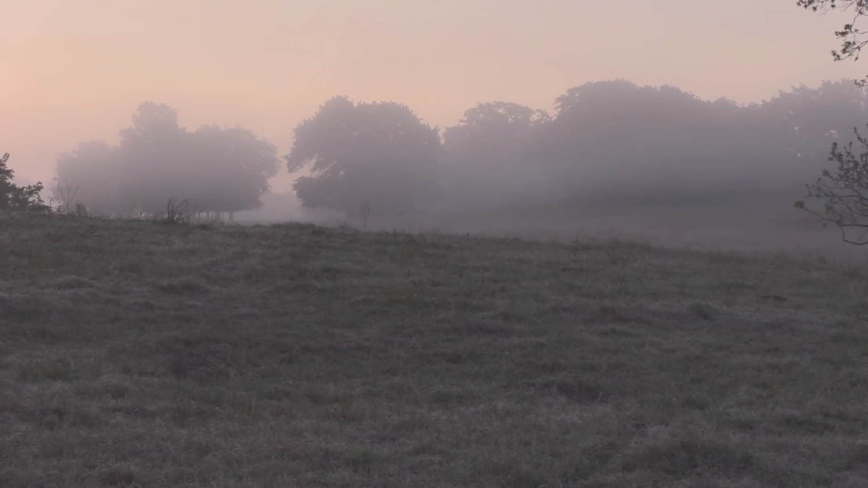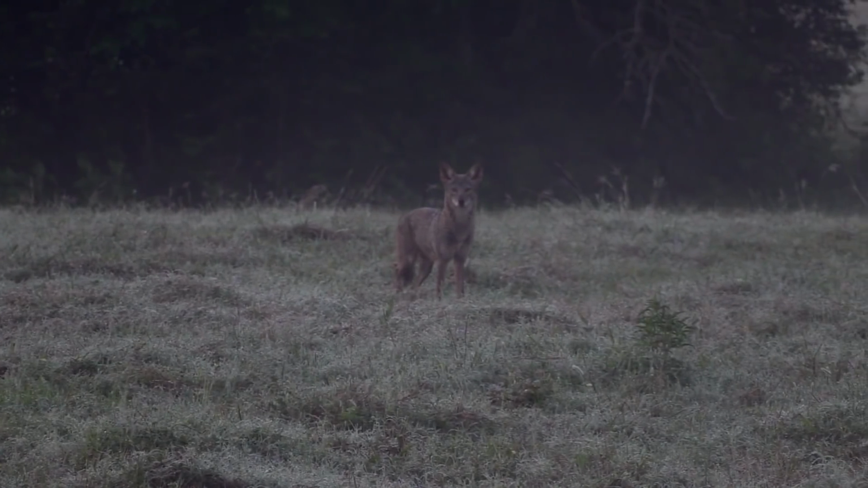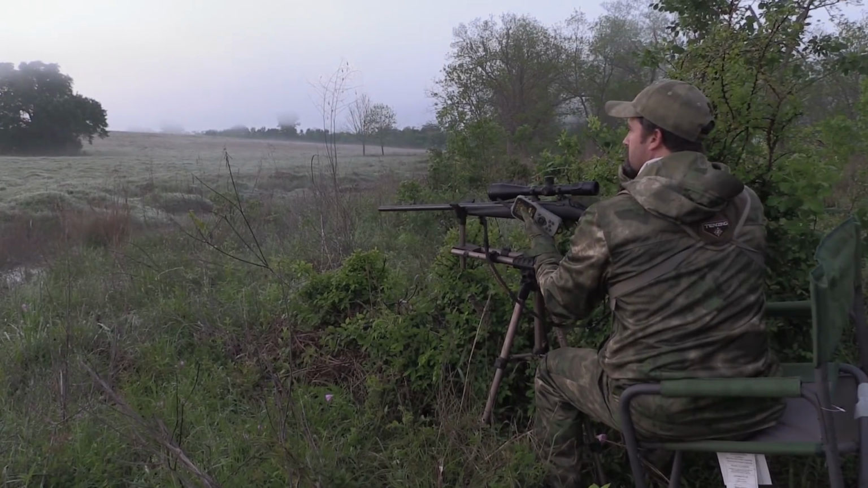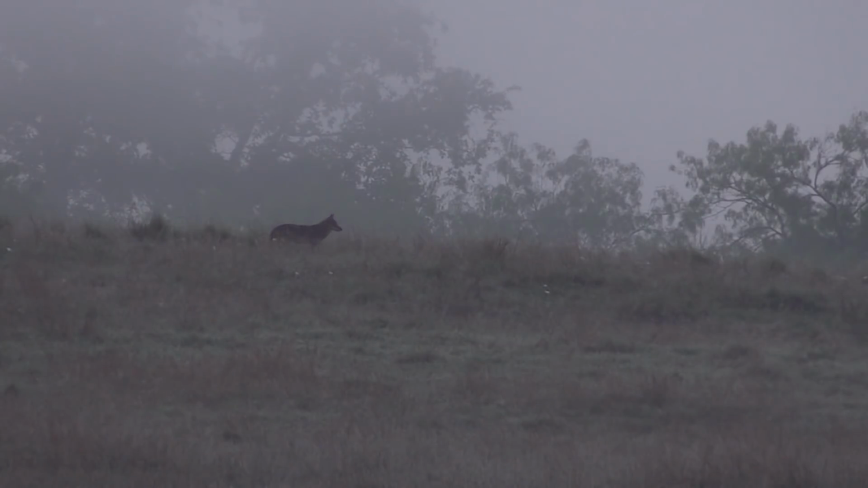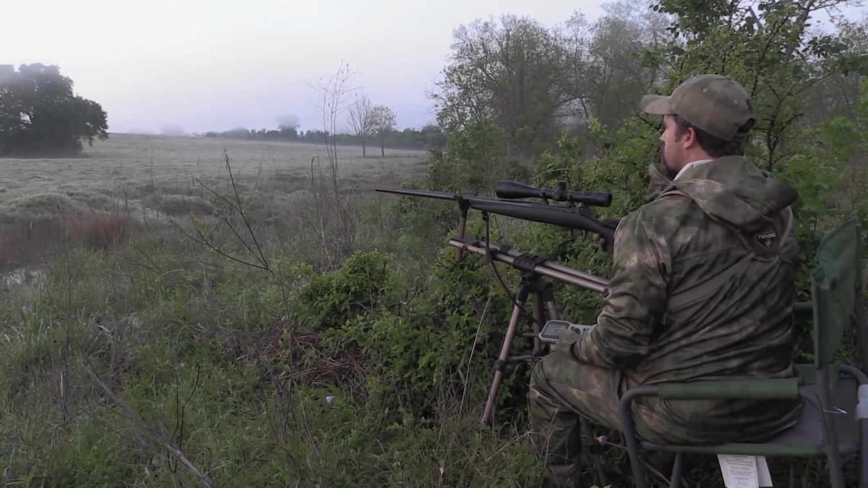As I headed out to place the Fox Pro, a pack of coyotes surprised me before I could get back to my setup. There's 3 of them right there. Damn it. There were 4 of them, at least 3 or 4. I think they winded us.